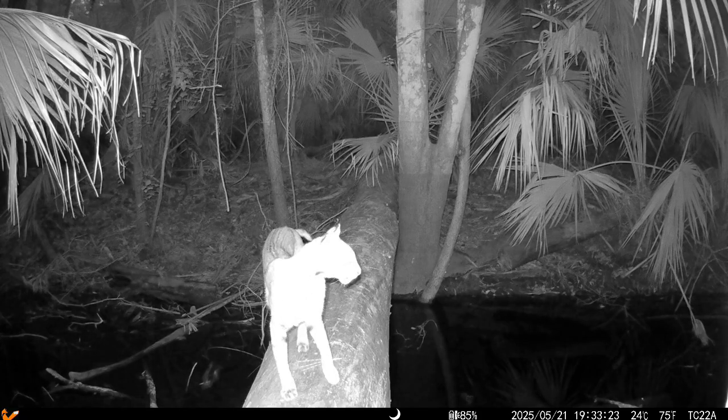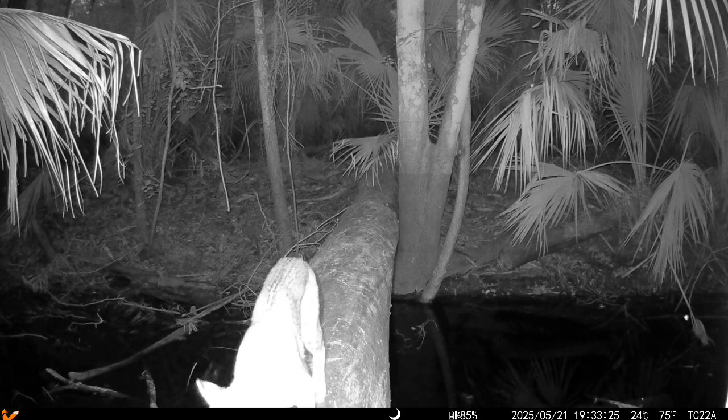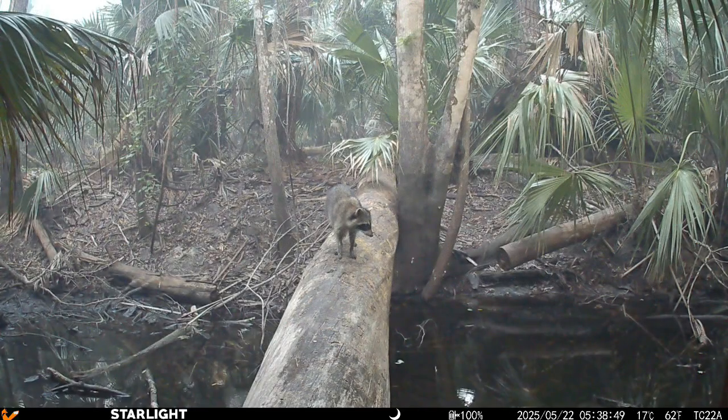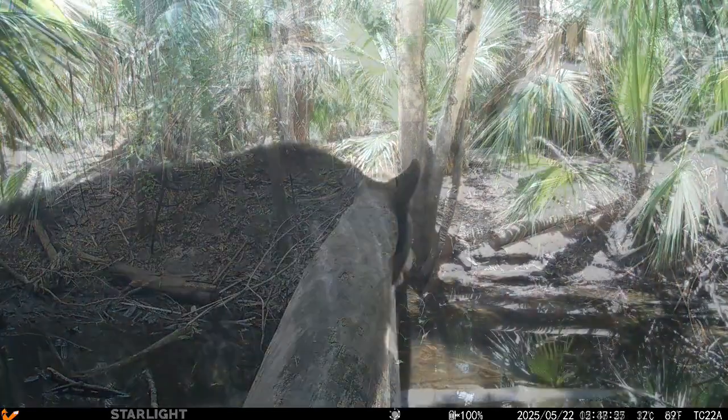Check out this bobcat, man. He's cool. Very cool. Had to slow him down because he was a little quick there. Here's a raccoon cruising through.